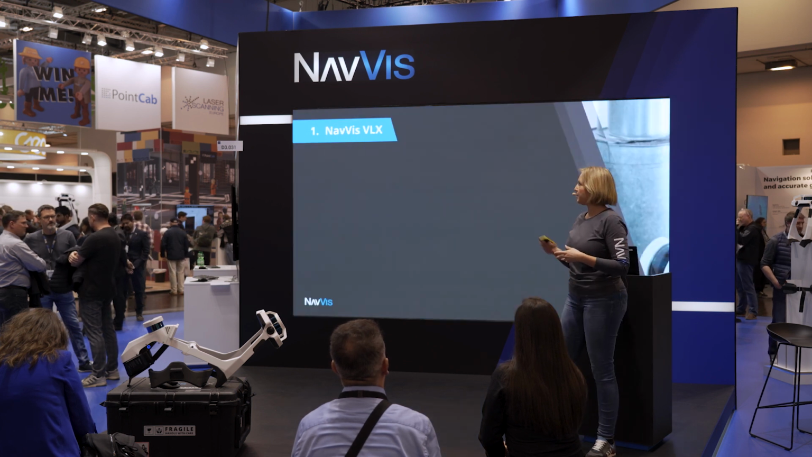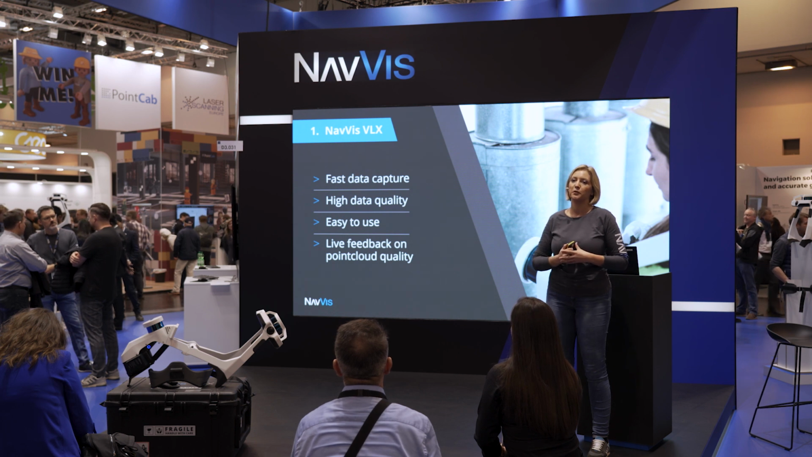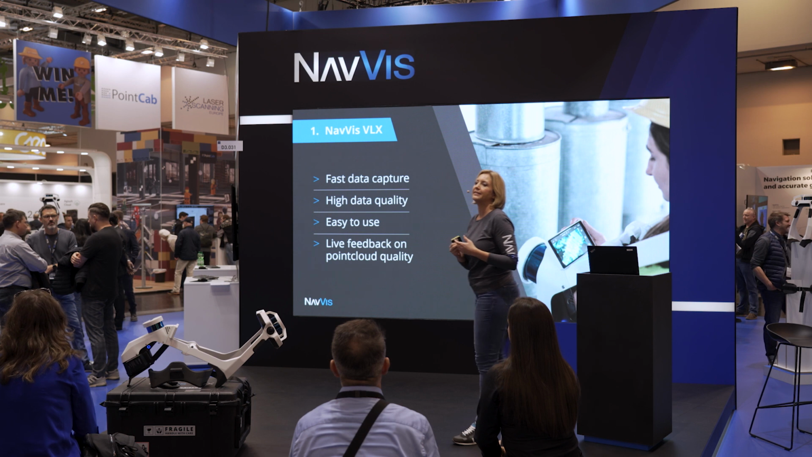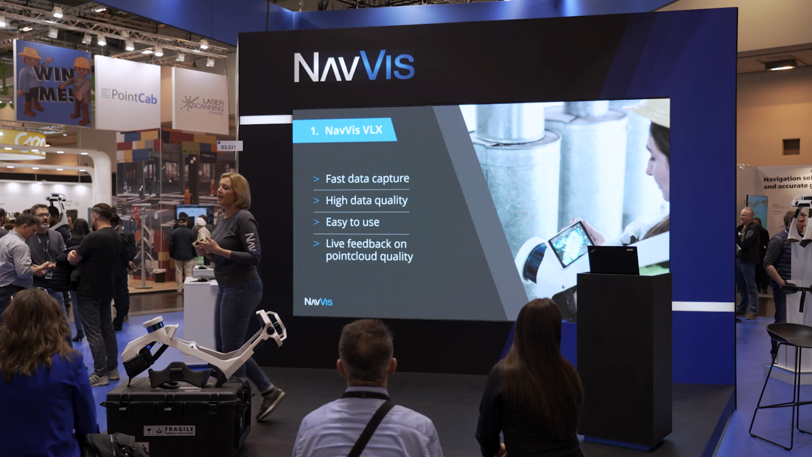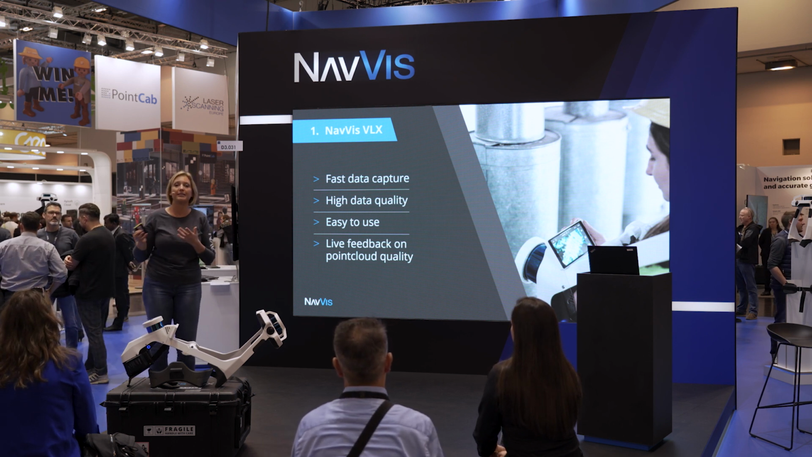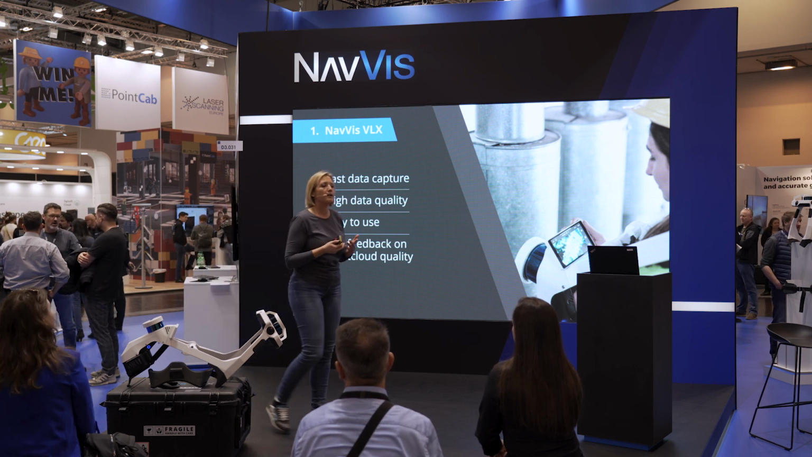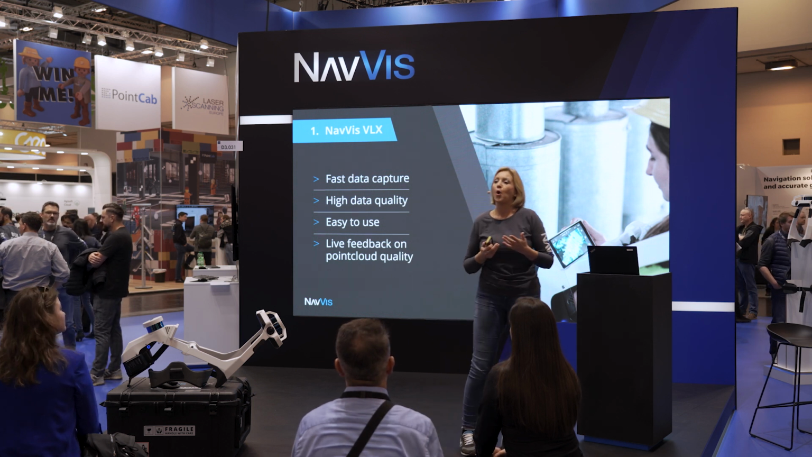So now that being said, first part of our technology is Navis VLX, the beautiful piece of hardware. What makes it so special? So the first point is you're very fast at capturing data. And if I say very fast, I especially compare it to terrestrial scanners. And now if you talk about how fast, that depends, of course, on what you're scanning and what your use case is.